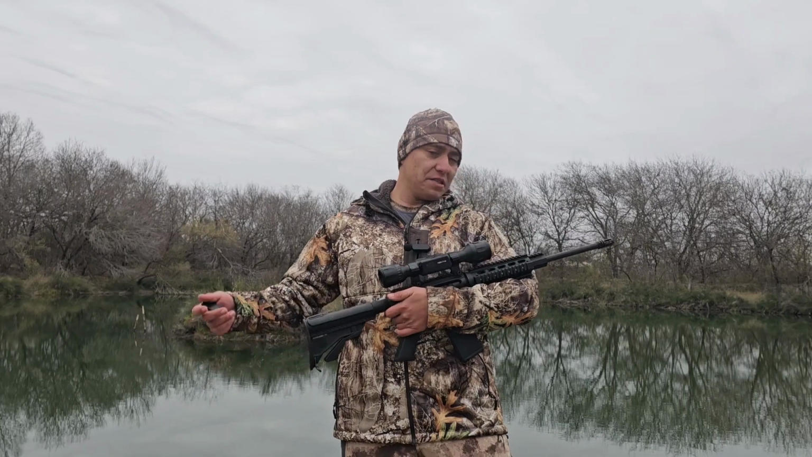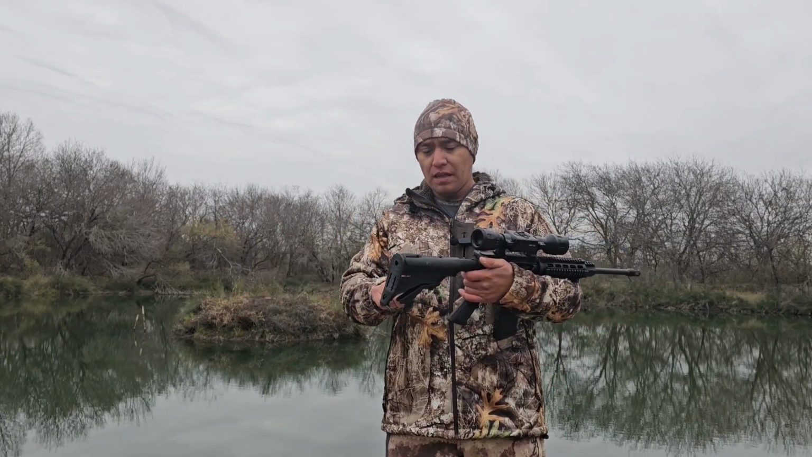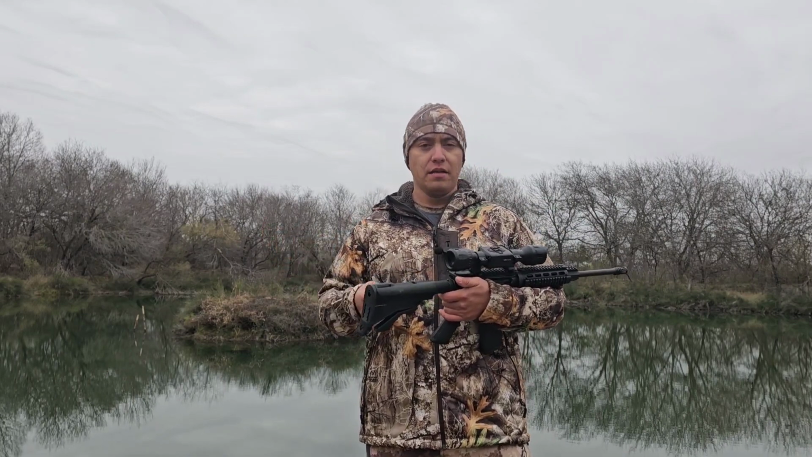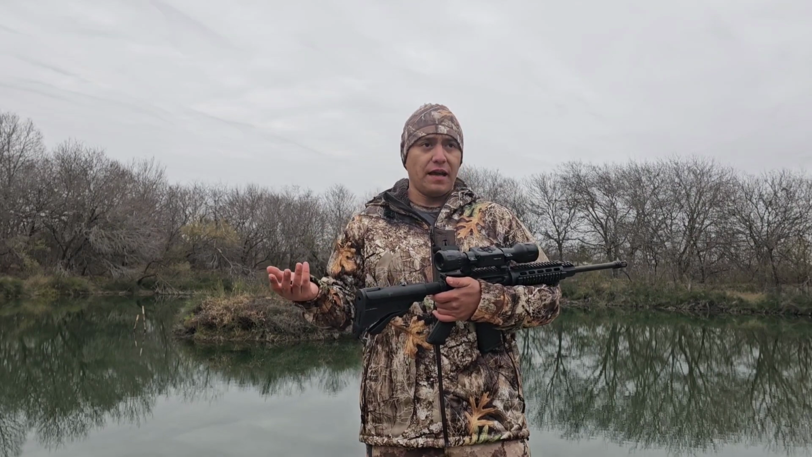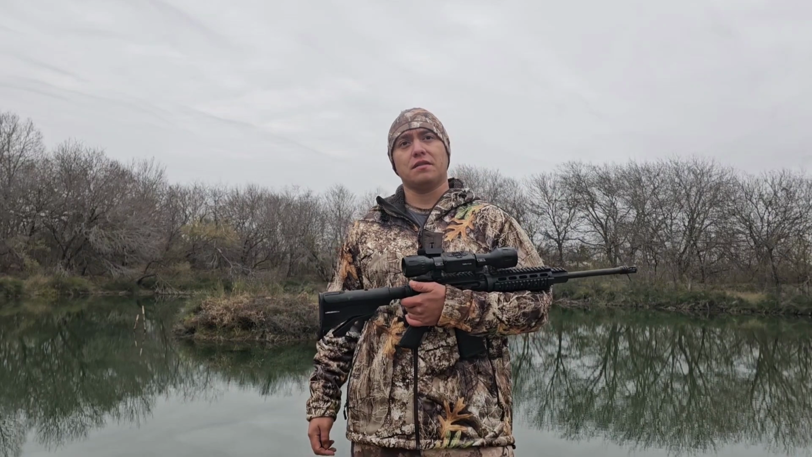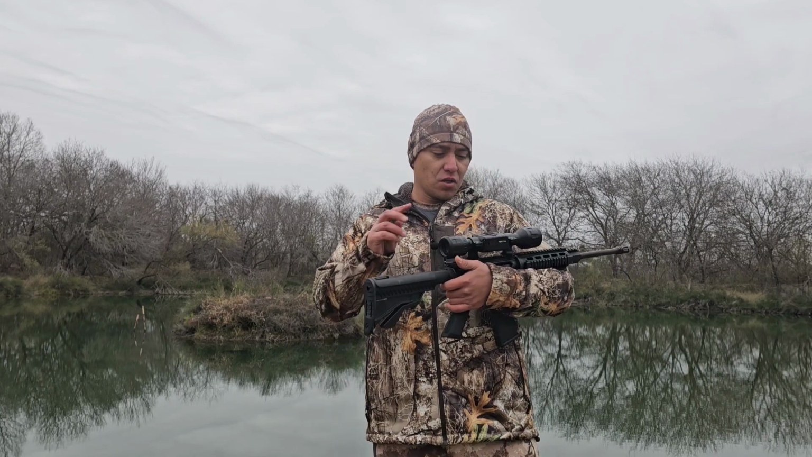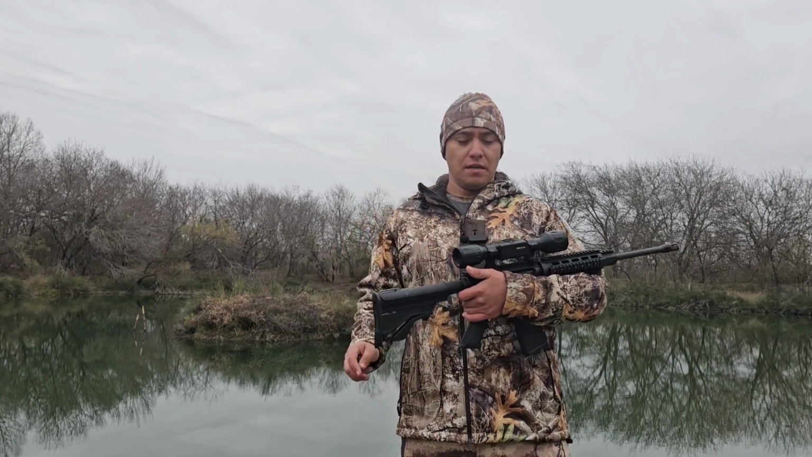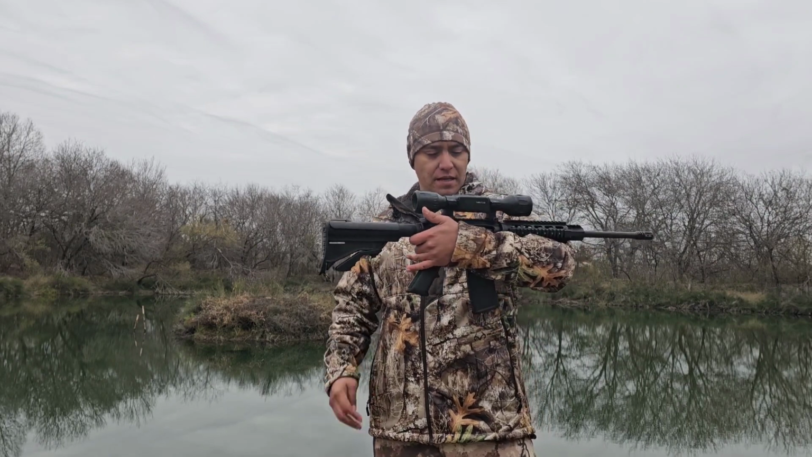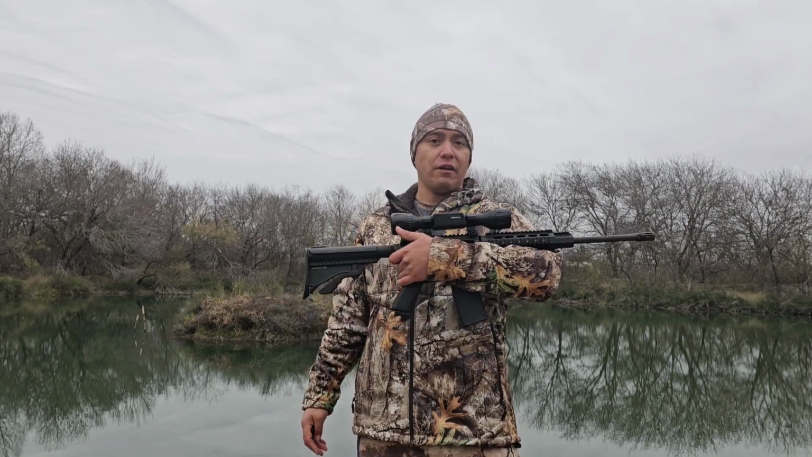But yeah, guys, this is my setup. Again, just a basic AR-15 you can pick up. This one happens to be a DPMS. It's not a very well-known brand, but it's worked effectively for me. I've had it for years, probably over 5 or 6 years at this point, and no issues. The scope, I've had it for over 3 years, and no issues on this one either. But yeah, this is my basic setup: extra mags, and a standard AR-15 with a thermal. That's how I hog hunt.